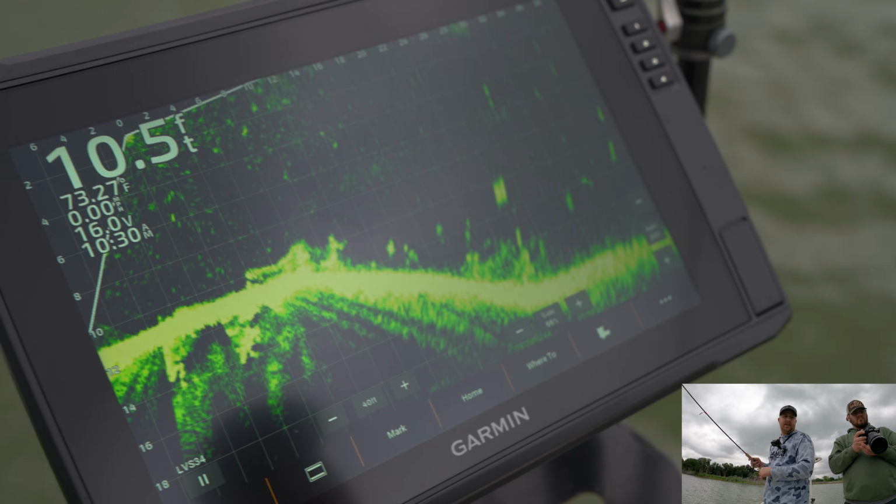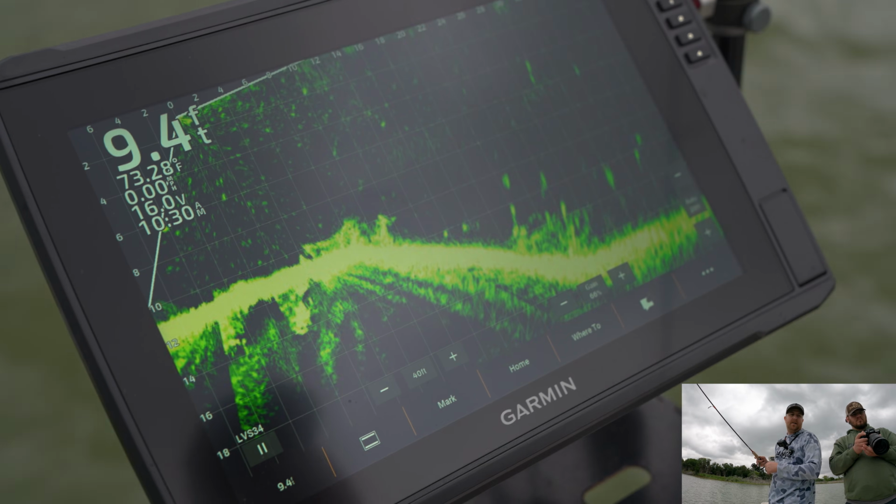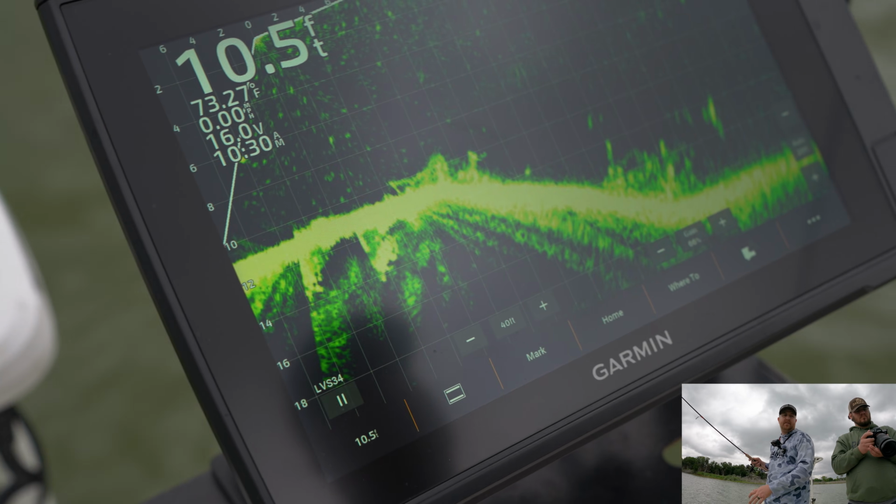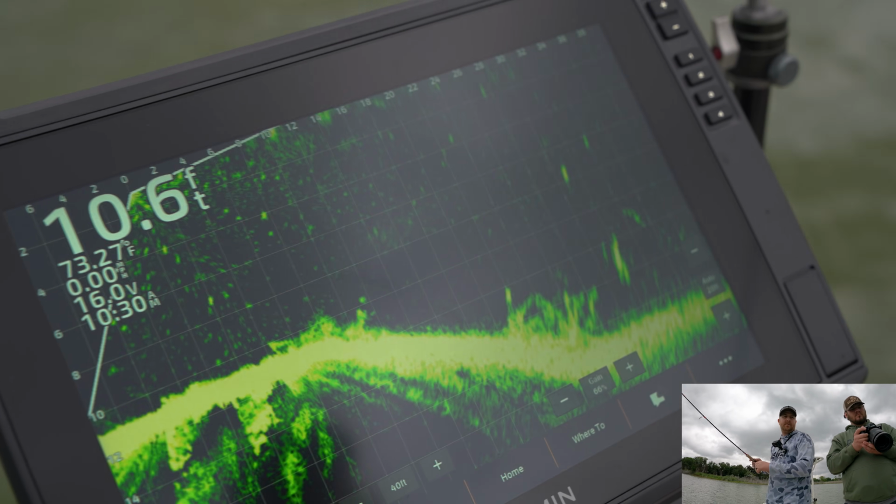So let's hit this pile. Let's see if we can pick anything up. And then what I'm gonna do, guys, it's not a waste of a cast. I'm gonna come up this shelf right here and then over this back brush pile. Because what can happen is these fish can be in this mud and you won't even see them, and they'll just come out and they'll just hammer your jig. So we're gonna go in that mud and we're gonna come up over this pile.